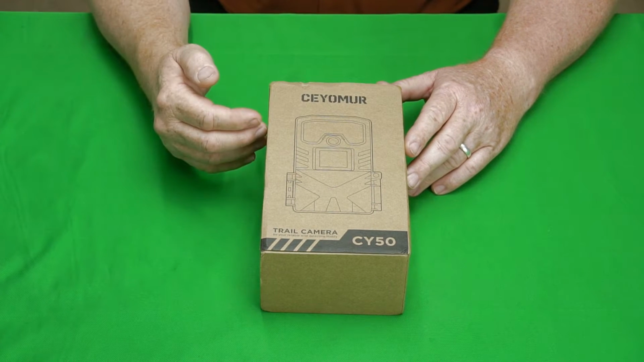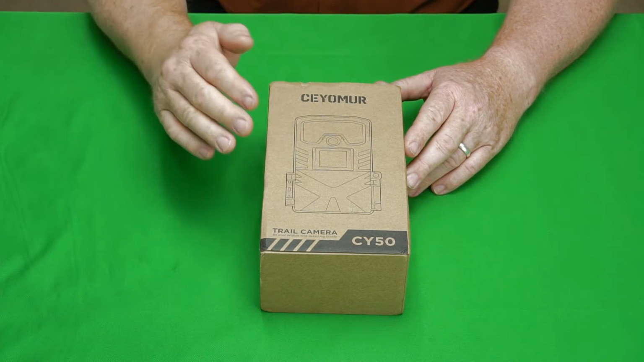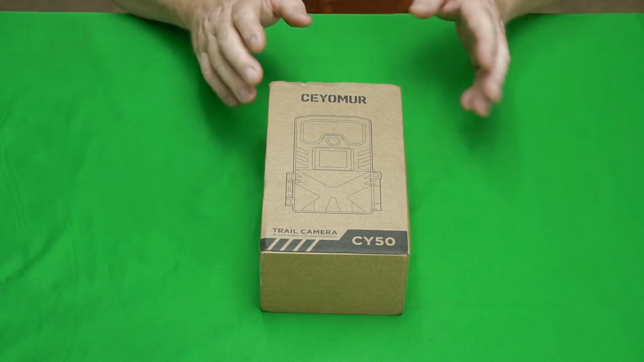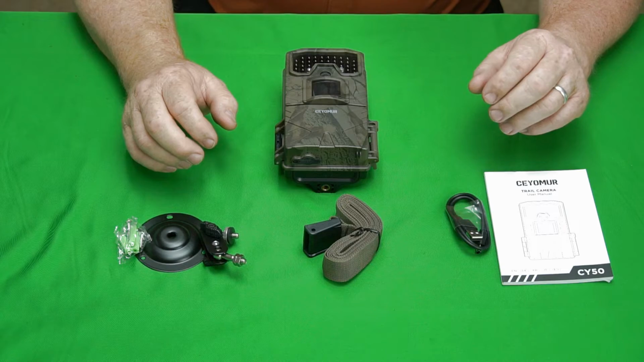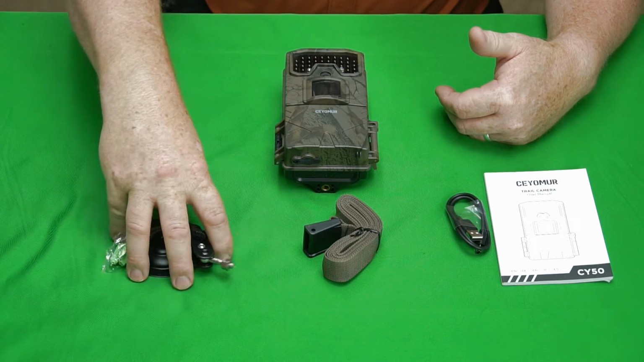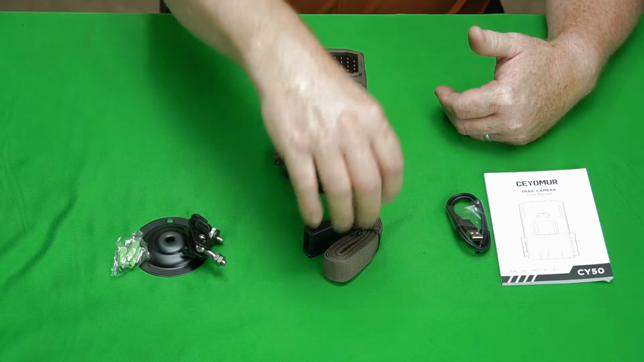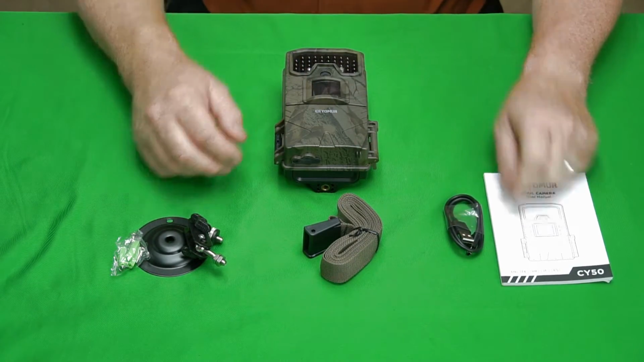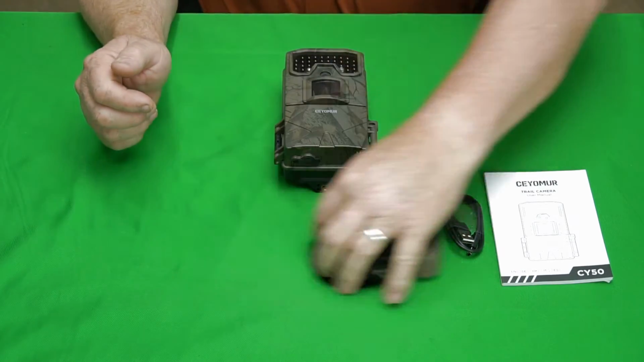Alright guys, so this camera was sent to me by the CEYOMUR company for free to do this review, so that's what I'm going to do. The first thing we're going to do is break this baby out of the box. Okay guys, so this is what it comes with out of the box: the camera, a hardware mounting bracket, a mounting strap, a USB data cable, and an instruction manual. Let's take a look at the camera.